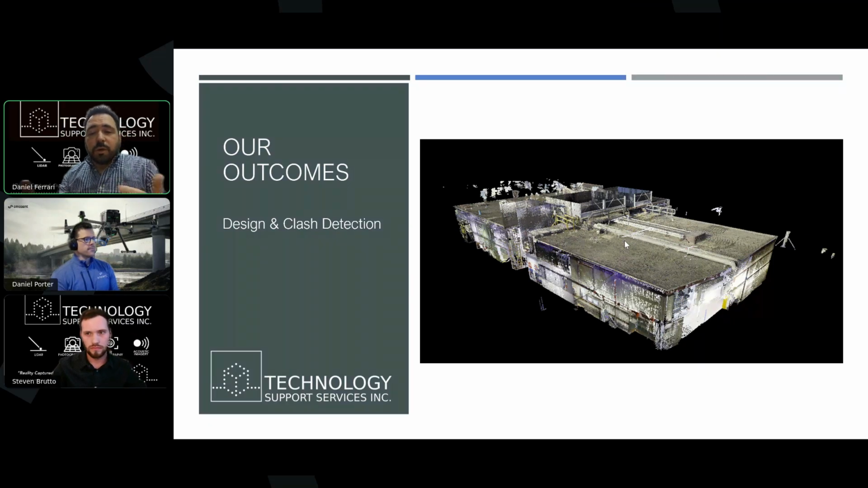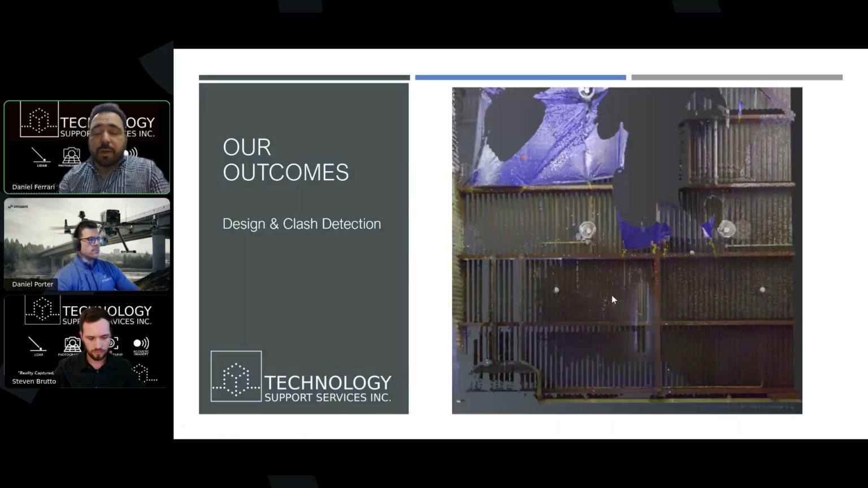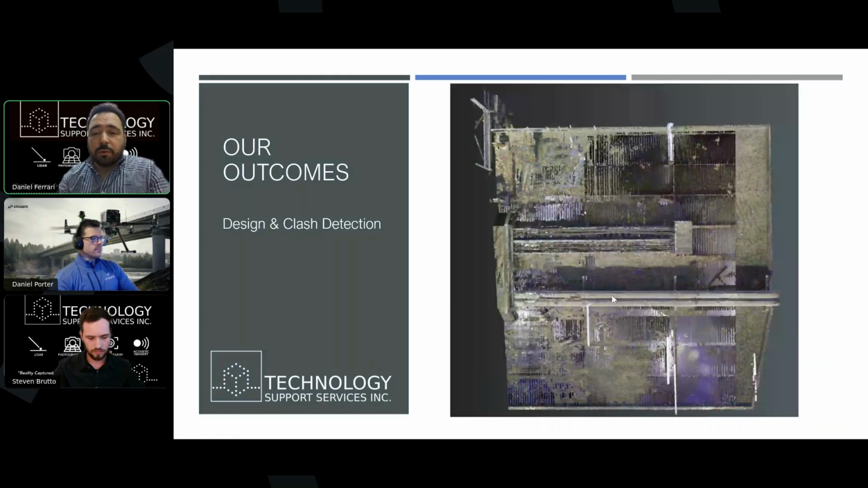So we created a service for some of our contractors who were concerned about this, where we could scan the top side of a building, scan the underside of that deck, and ultimately take those images and flip them around, orient them the right way, tie them all together, and overlay them.